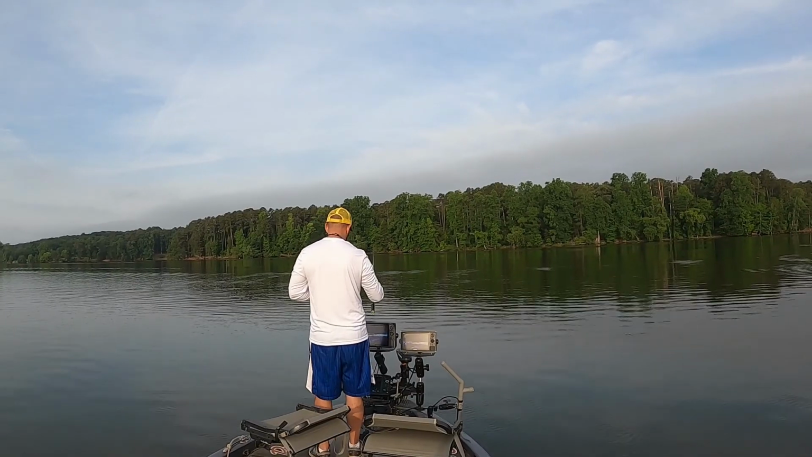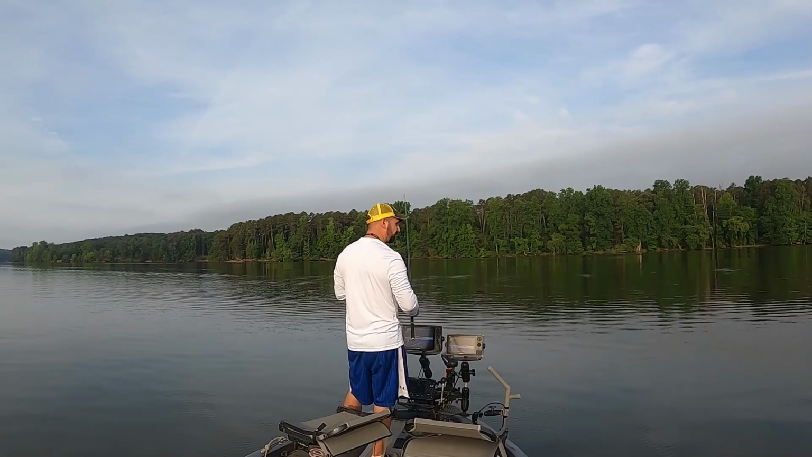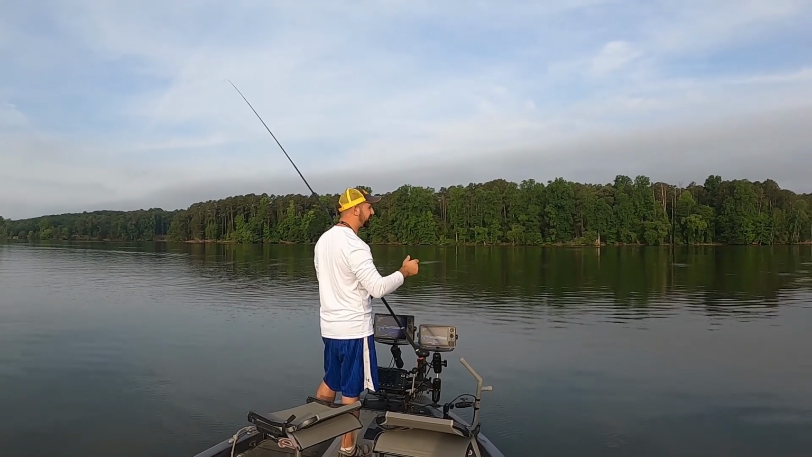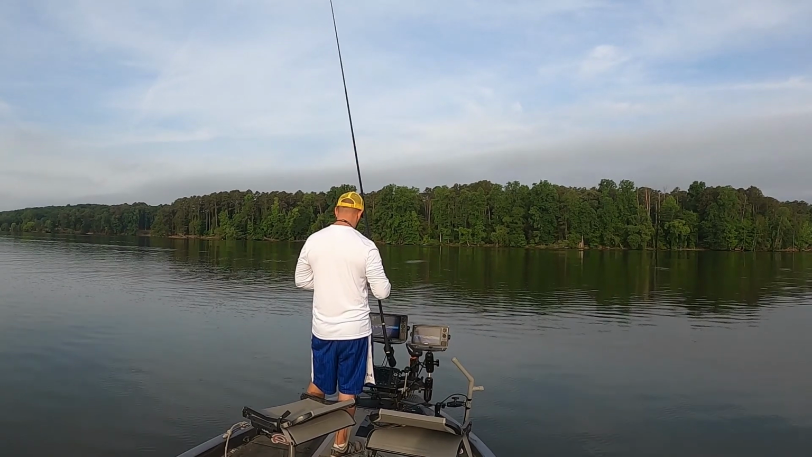That rod, as far as lining it up with the scope, is real simple. It's just so long, you're just pointing at the way it's facing. It's not a cast and oh, I was off, cast, I was off. It's very easy to line up, I'll give it that.